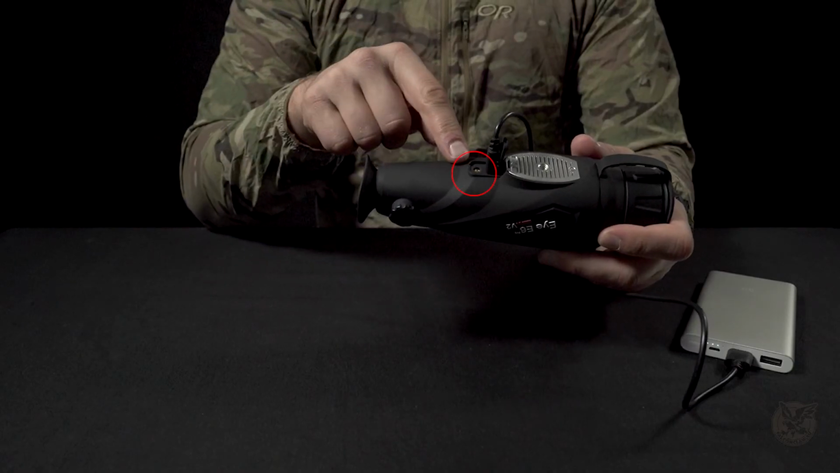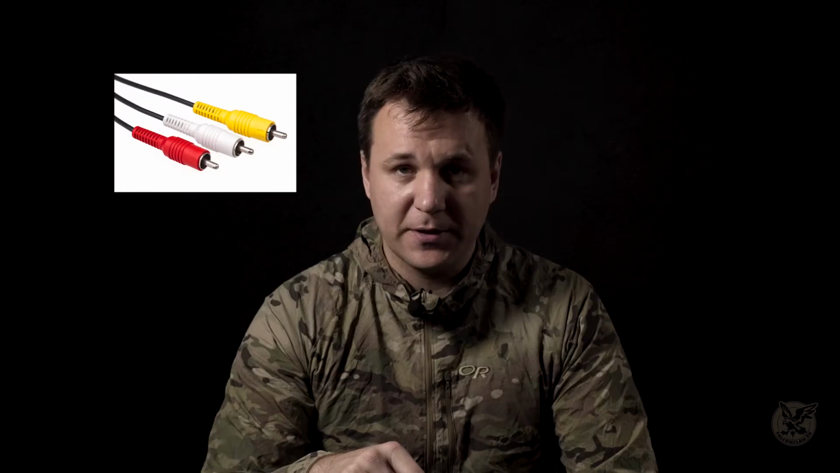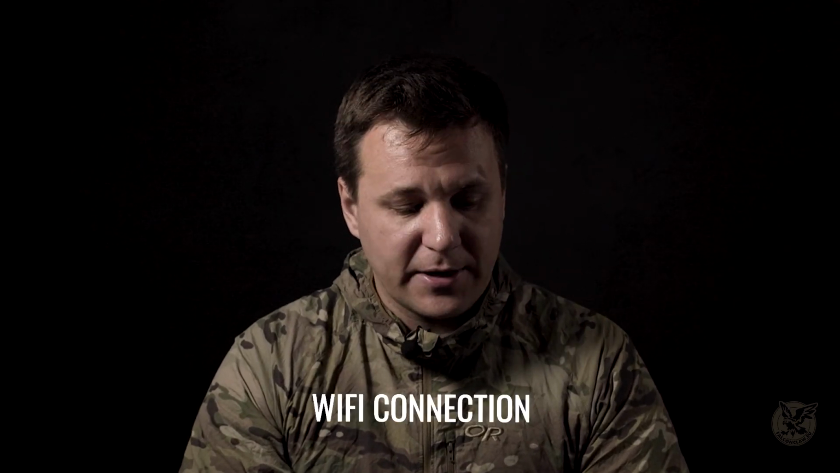There is also an analog video output from here. You will receive the cable with the unit. So it takes the video to RCA. Also, that unit has Wi-Fi connection, so you can connect it to your phone. You can see real time. You can record real time or make pictures real time as well. It's really easy to connect that unit with your phone.